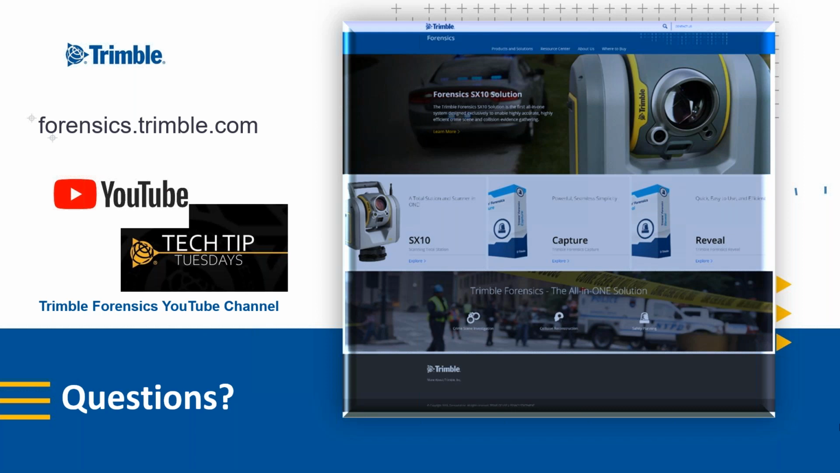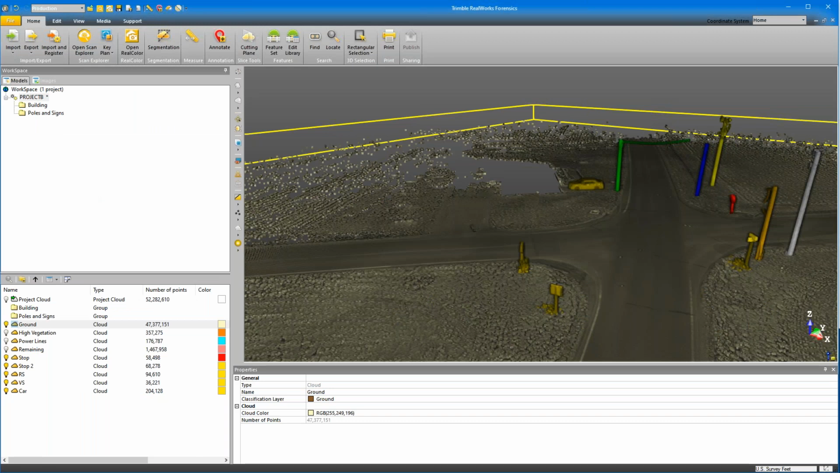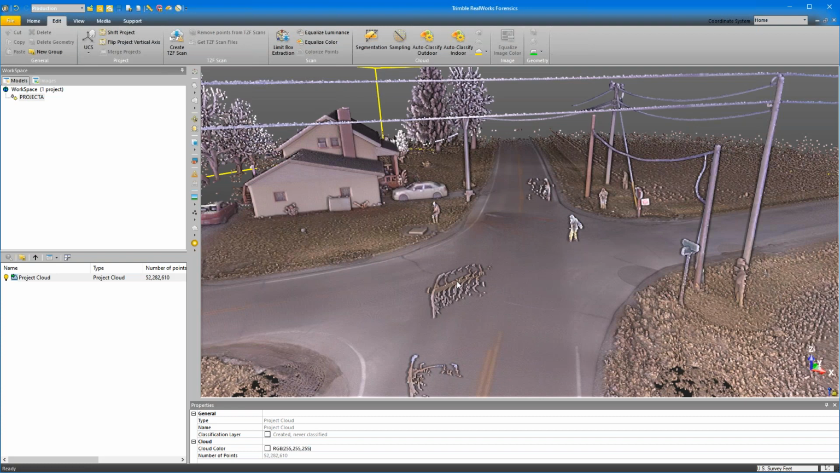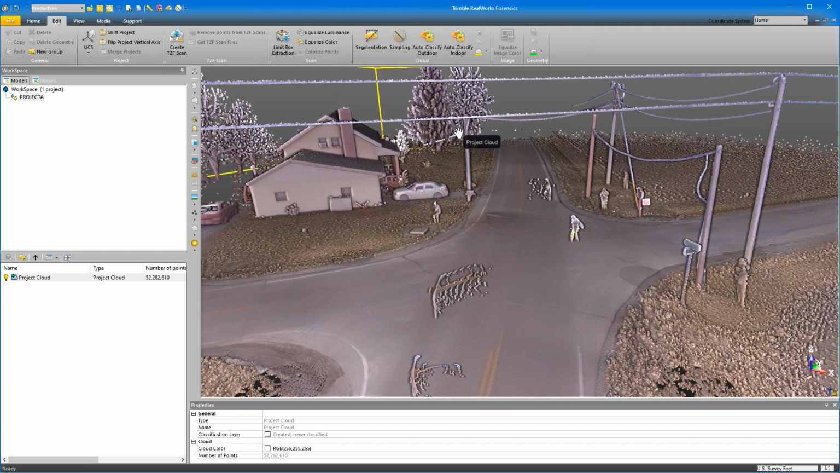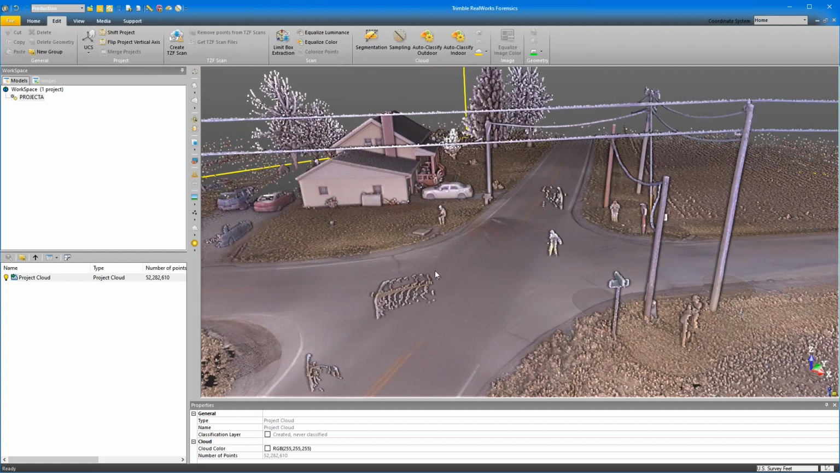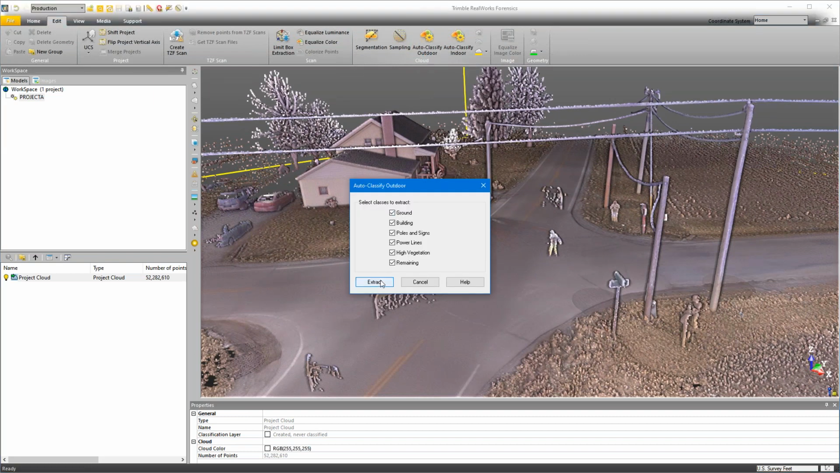Awesome. Another question here is, on average, how long does the automatic classification process usually take in RealWorks? Chris, you covered that. You want to broaden that a little bit? Yeah, absolutely. Just for demonstration purposes, since we've gotten through the meat and potatoes of the webinar, if everybody sees my screen, I'm just going to hit the auto classify and we'll let it run here and you can see it. So I'm going to hit extract.